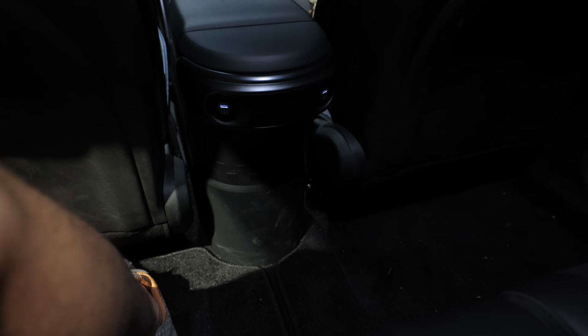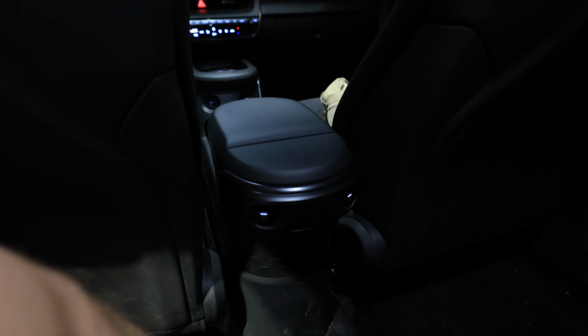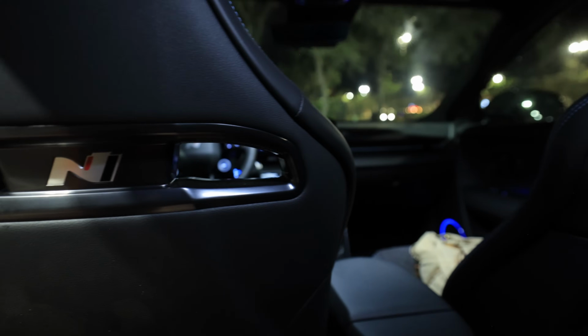And then down here we have USB-Cs. And actually a little checkerboard down there. You see the checkerboard pattern? Very good. Now, this vehicle has some miles on it. I'm very happy that it does because it gives me a better real world idea of how this thing's gonna age. I wanna say this has about 8,800 miles on it.